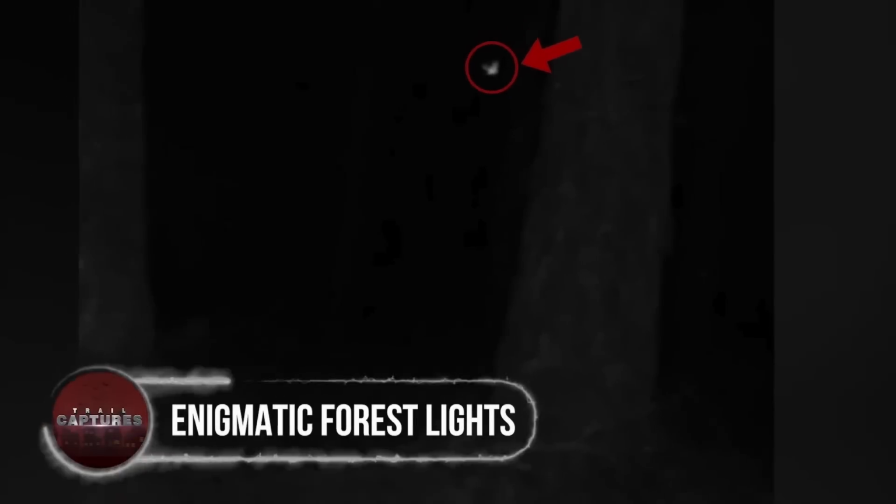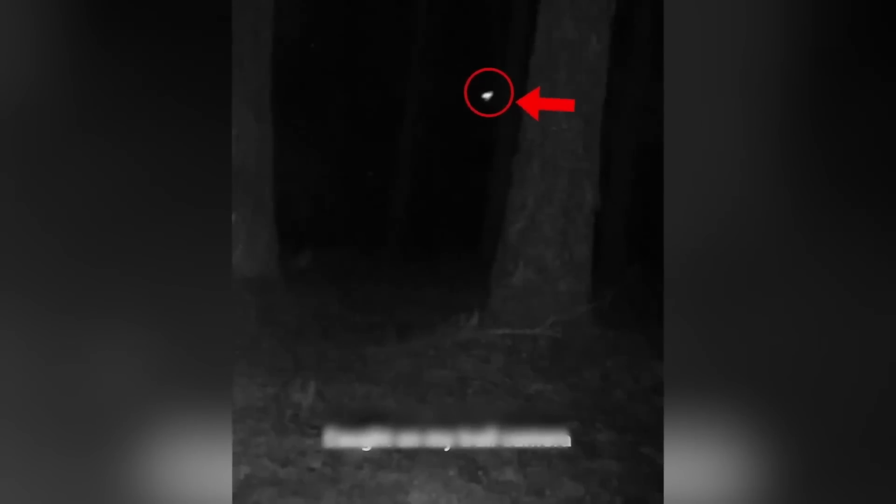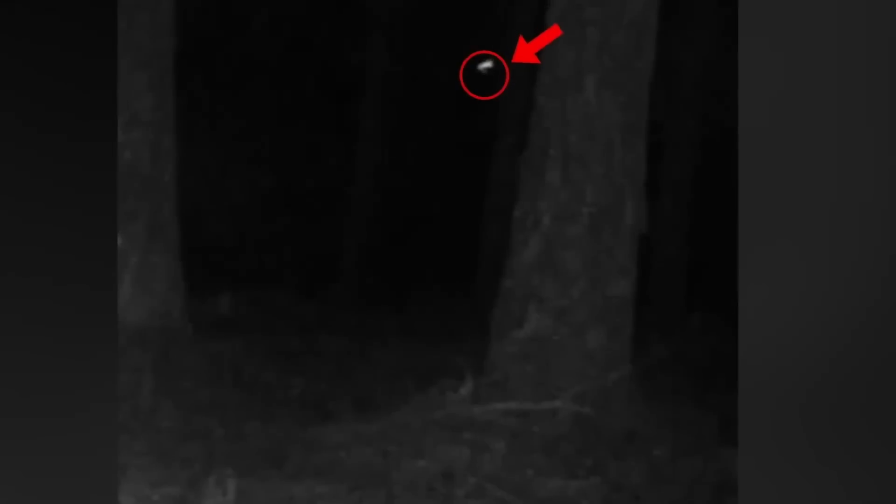Enigmatic forest lights. In this video, a mysterious scene unfolds during the nighttime tranquility of a dense forest. Strange lights flicker in the distance, appearing and disappearing, captivating the owner's attention. Curiosity ensues as there are no visible houses nearby, and few people venture into this remote forest, especially at such late hours. As the footage plays, the peculiar movement of the light from one part to another adds to the intrigue. Speculations arise. Could it be lost hikers seeking their way out? Or is it something else at play? Such enigmatic occurrences have sparked interest in similar inexplicable events.